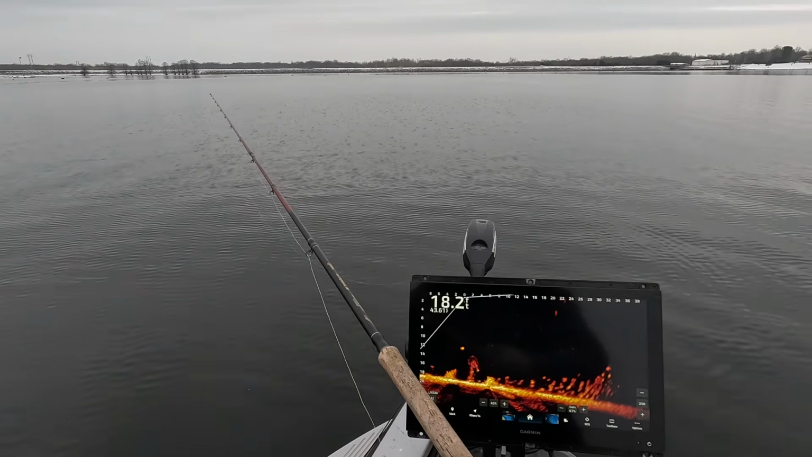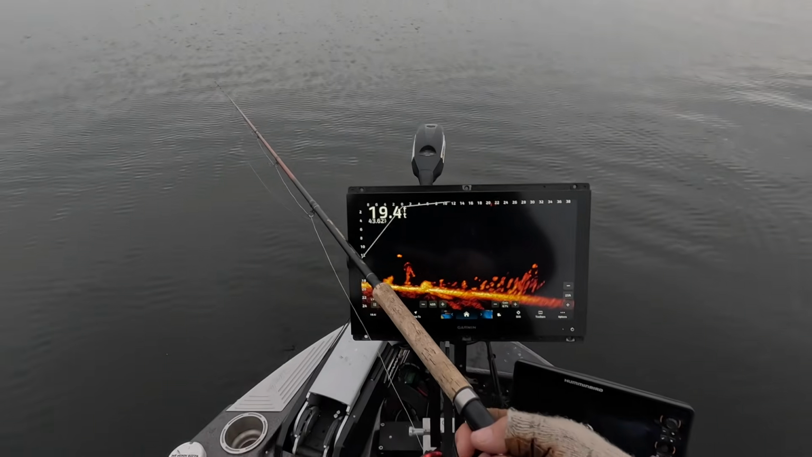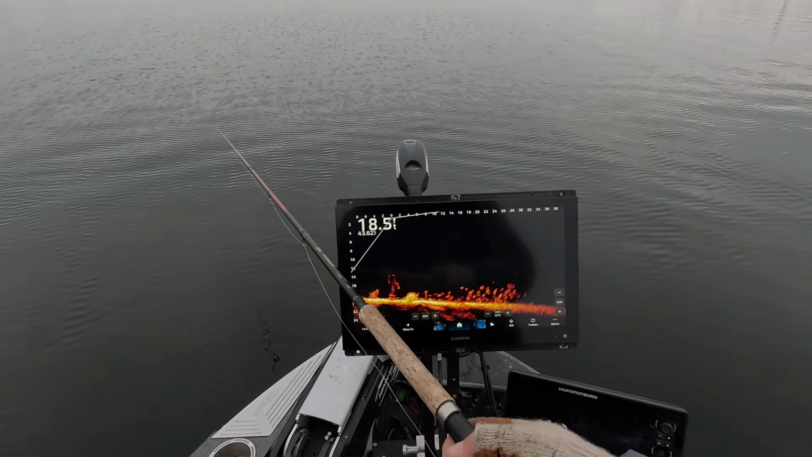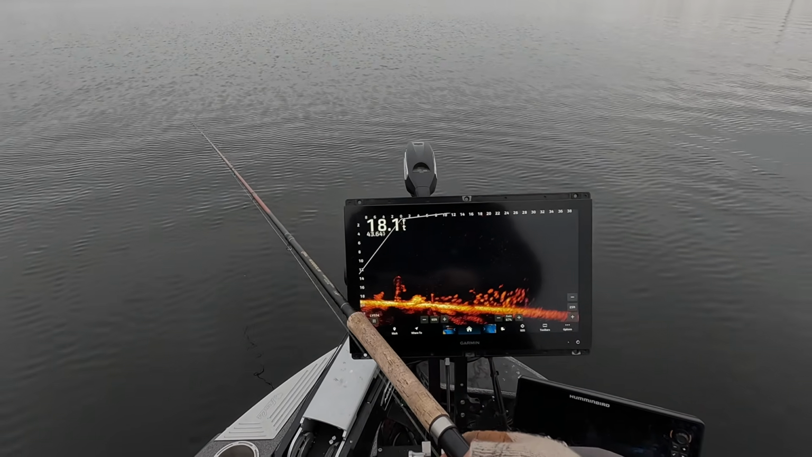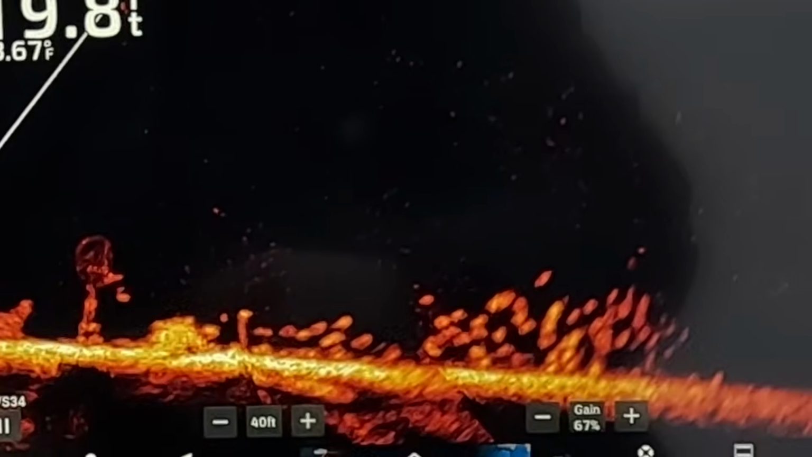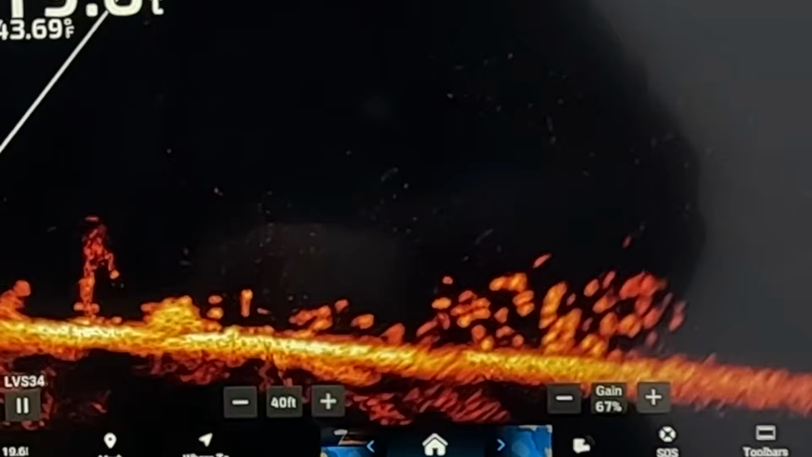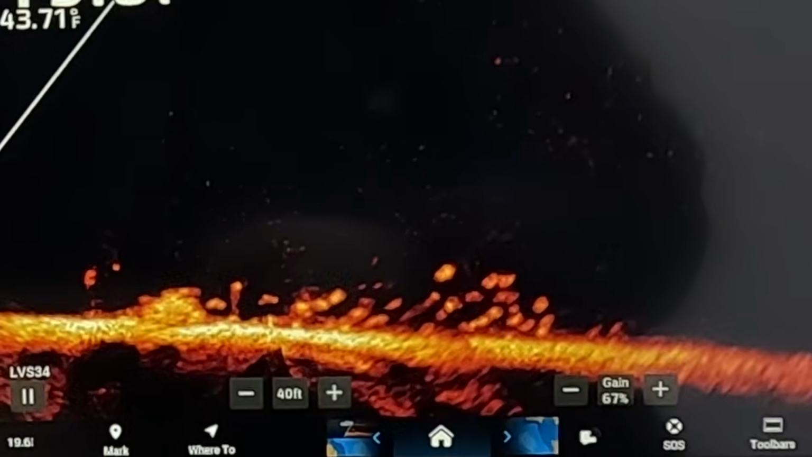But we never felt that bite. That bite was totally just swept off the bottom. You saw that, how I just grabbed it and ran. So now I'm just sitting down there. Well, that looks like some good sized fish too. There I am right there.